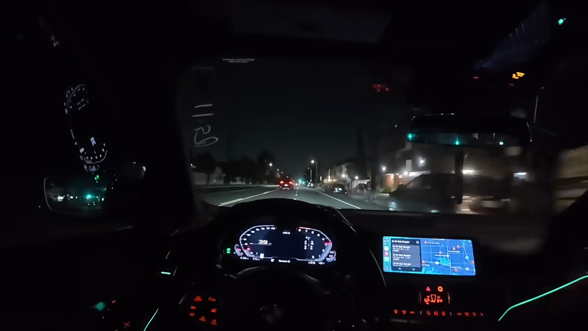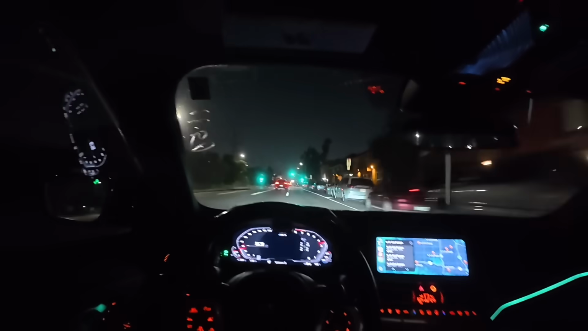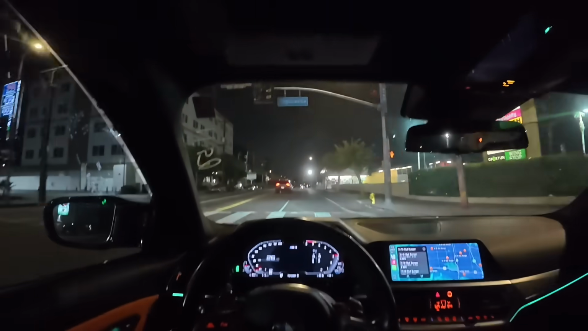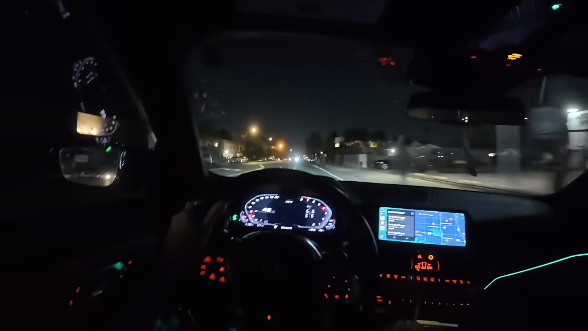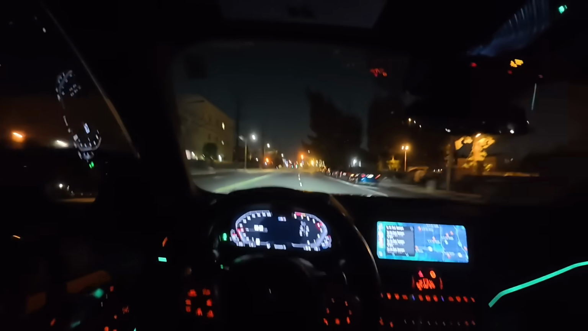Oh, another car alarm went off. Wow. Oh my, yo. Oh, he launched it. He's zooming. It's a lot of fun right there. It's gonna be it for me.